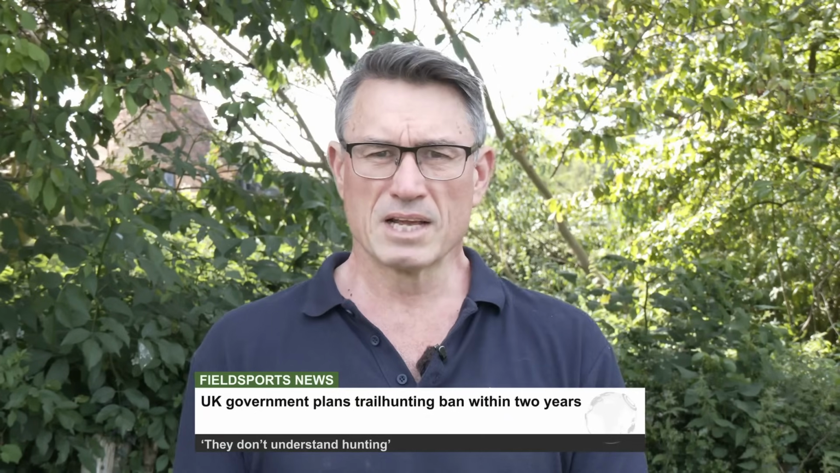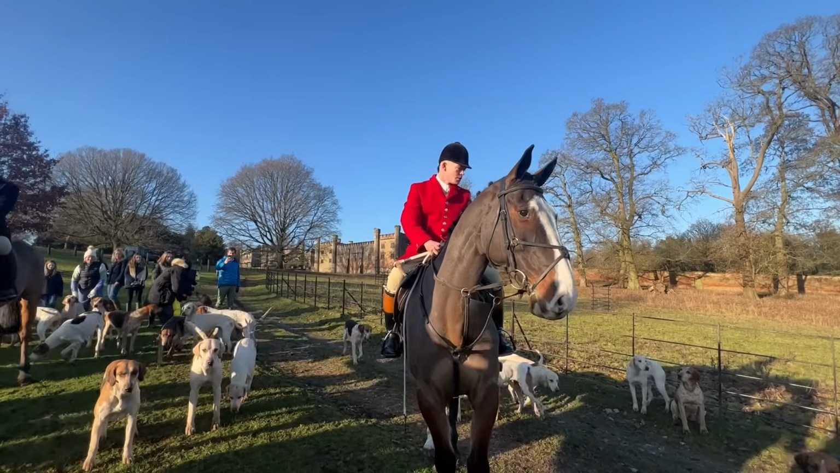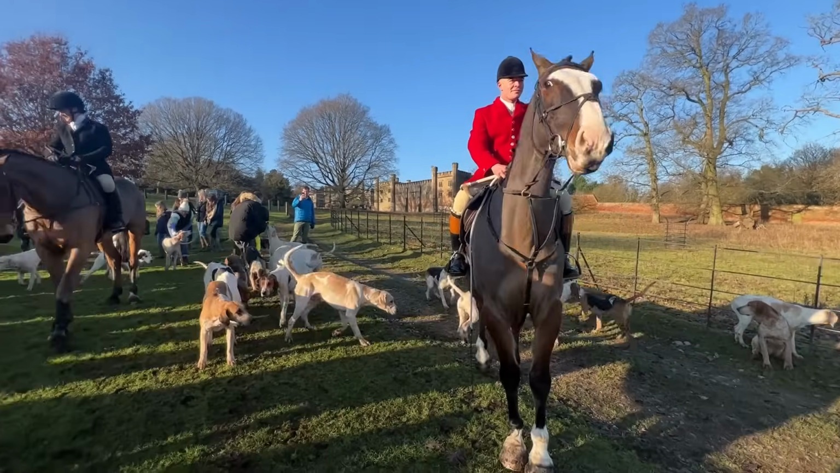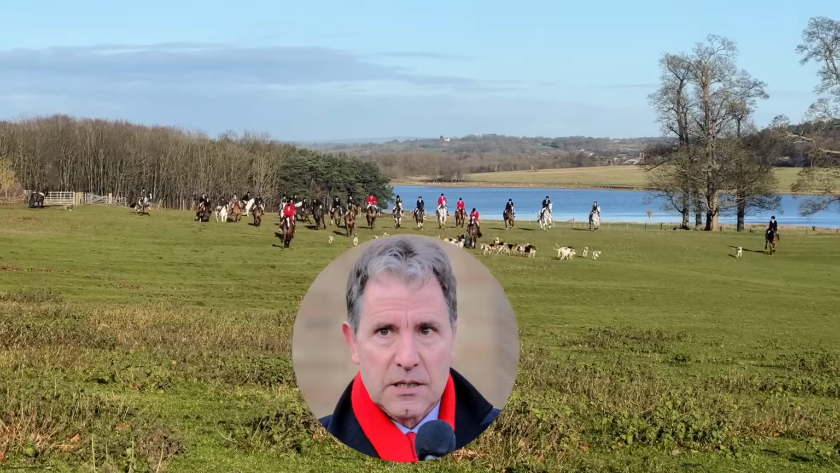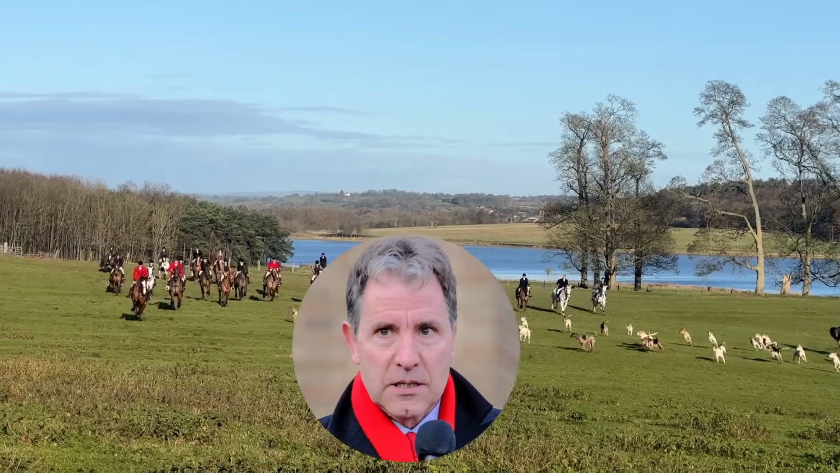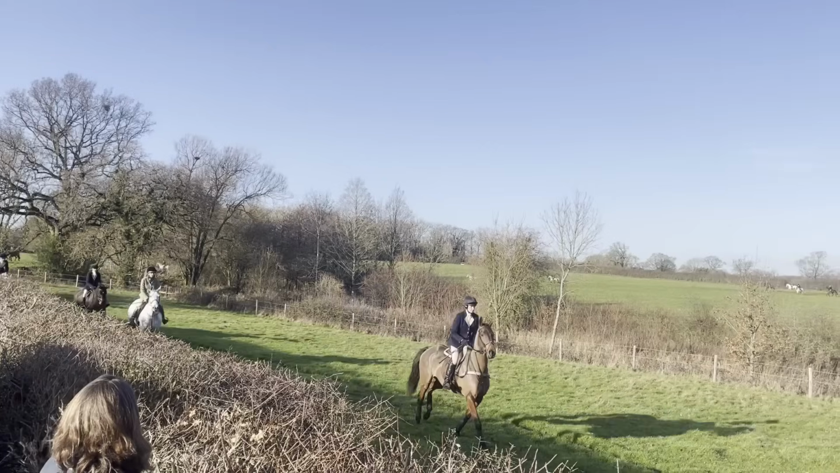The Westminster Government has told a news website that it plans to go ahead with a ban on trail hunting. The sport of following a laid scent with hounds looks like it will get a government consultation in the autumn of 2025. Keir Starmer is likely to follow up with the Dan Norris Bill, named after the MP who promoted it, the former chairman of the League Against Cruel Sports, who is currently suspended from the Labour Party following his arrest for alleged rape and child abuse, which he denies.